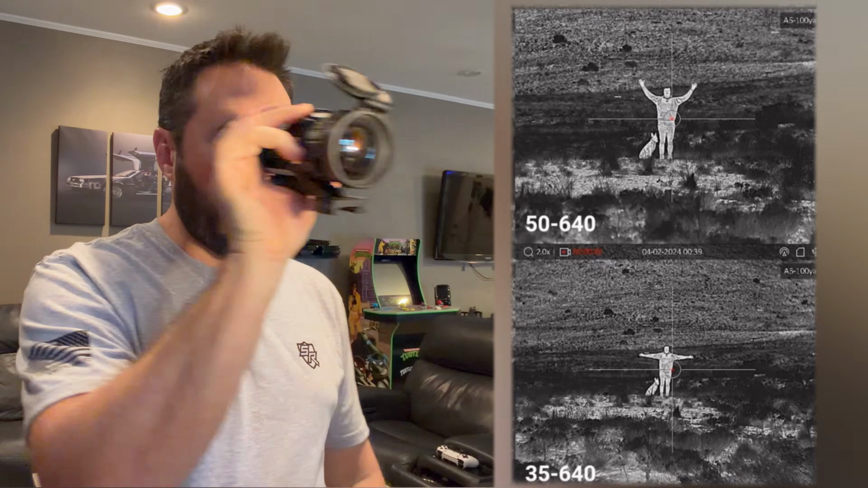So if I was just spotting, I might want to use my 35. But when you actually go to shoot and hunt, I liked the 50 a little bit better because it has just a little bit more zoom, more clarity on that zoom. I have loved this scope, but there's a few things I don't like.